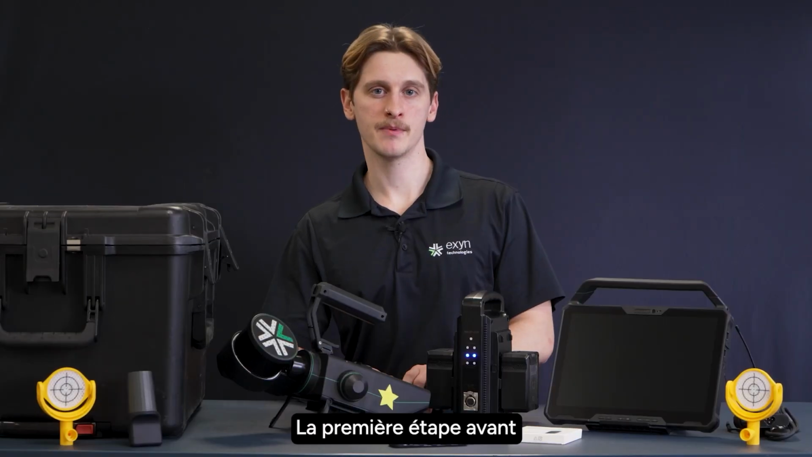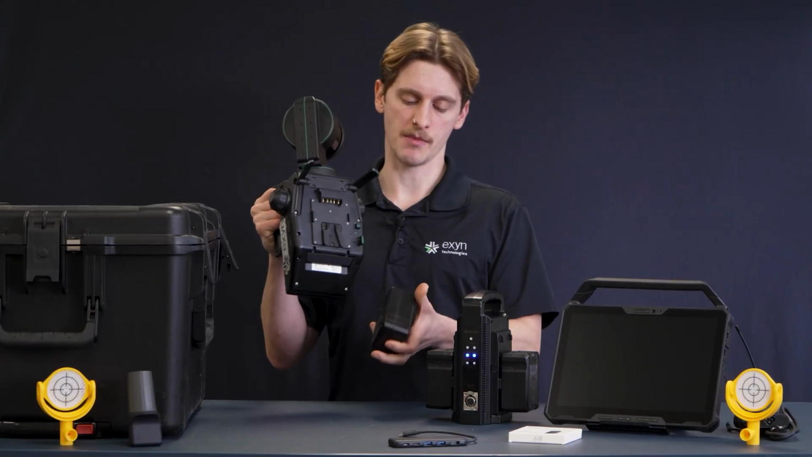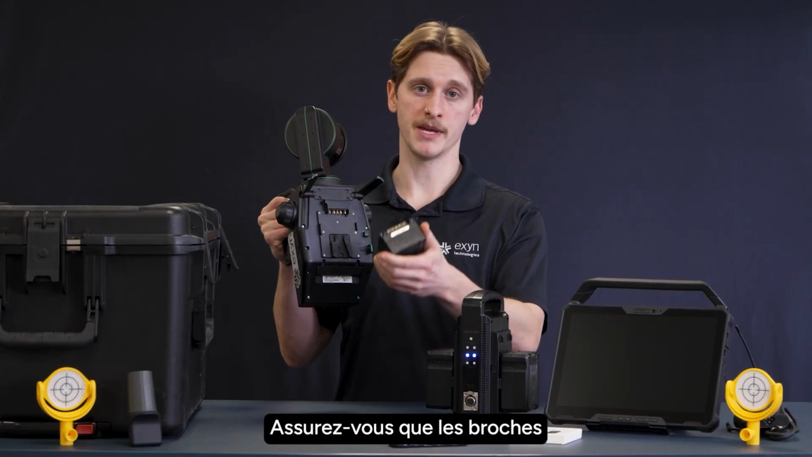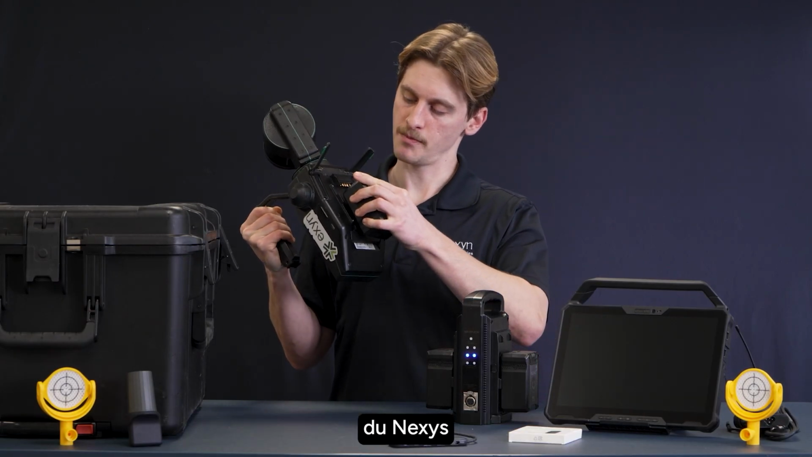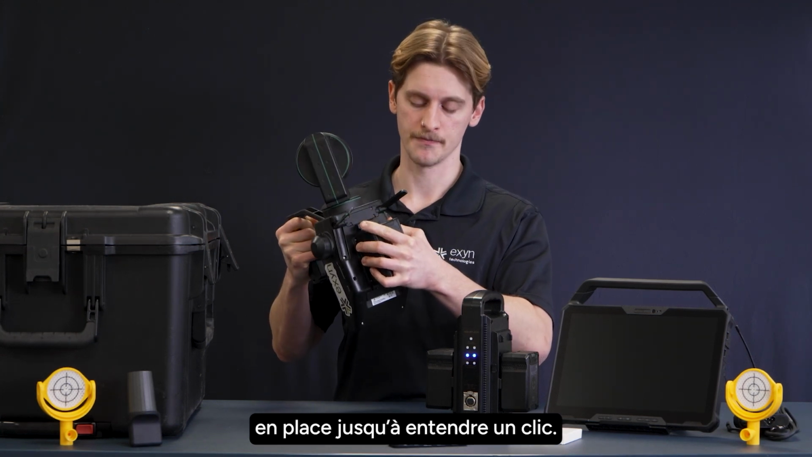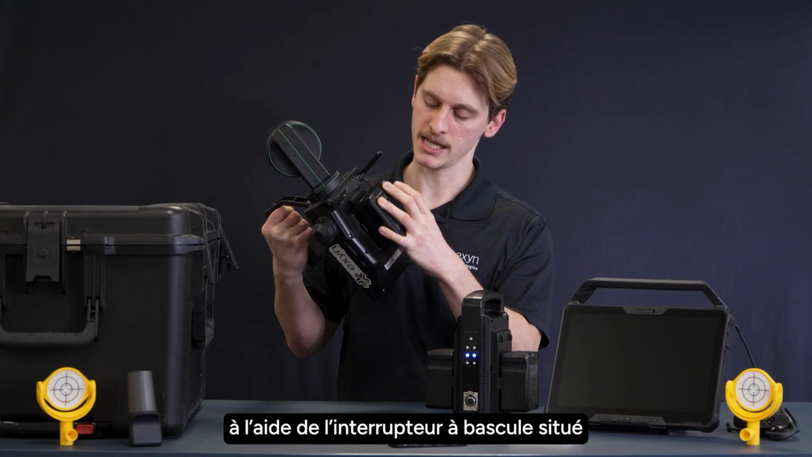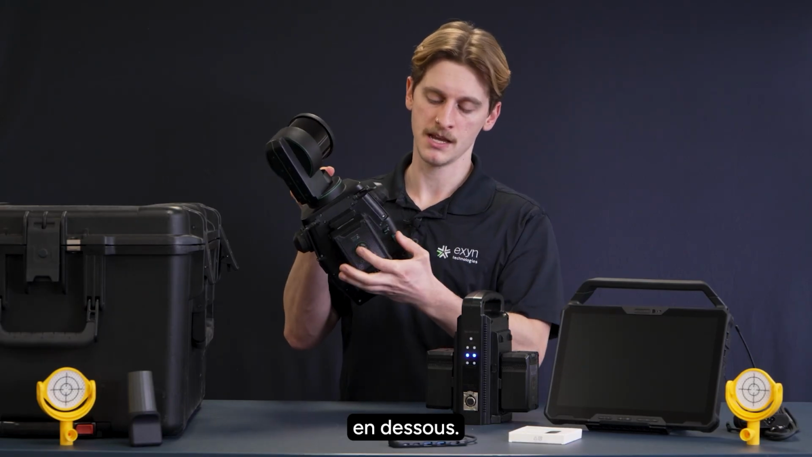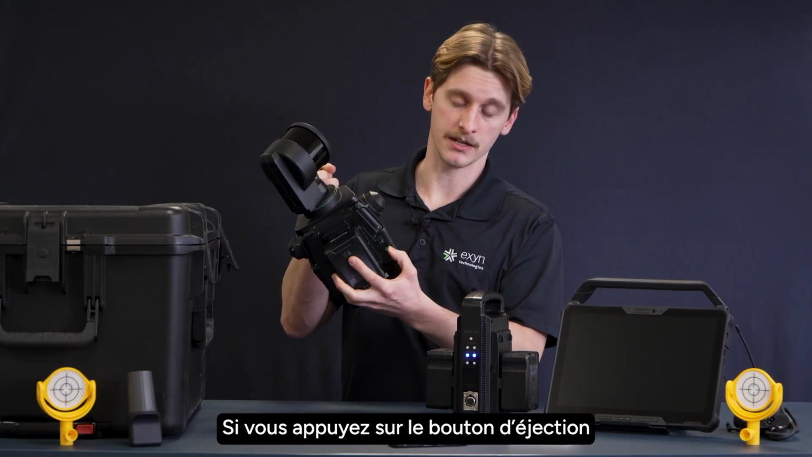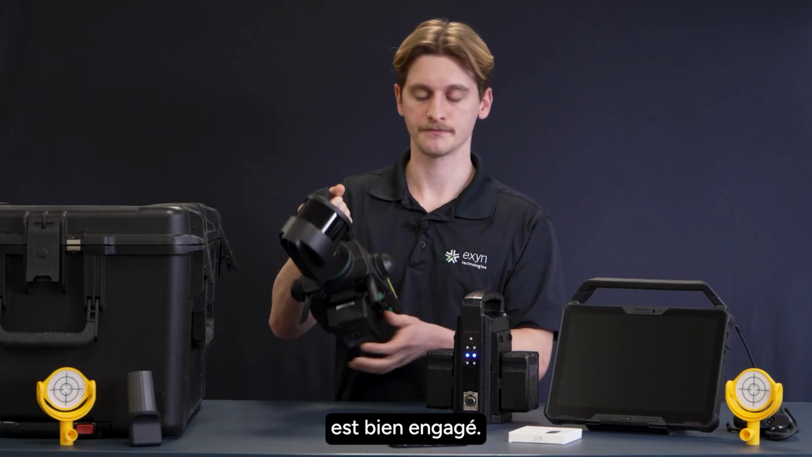The first step before we can power on the Nexys is to attach one of the batteries along the bottom. You're going to make sure the pins are aligned with the pins on the Nexys itself and then slide the battery into place until you hear a click. After this, we can lock the battery in place with the toggle switch on the bottom. And if you press the eject button, it should not depress far at all if the lock is fully engaged.